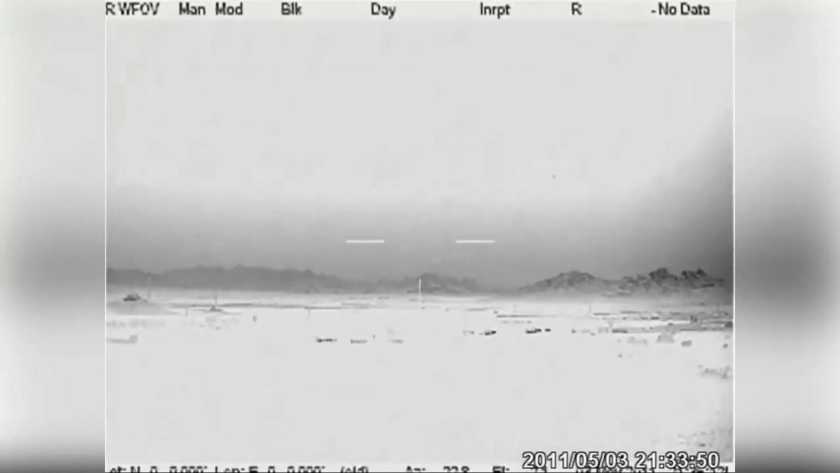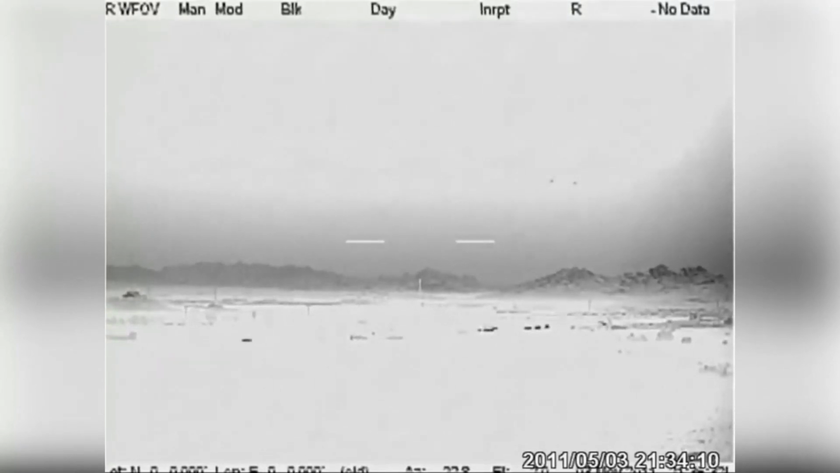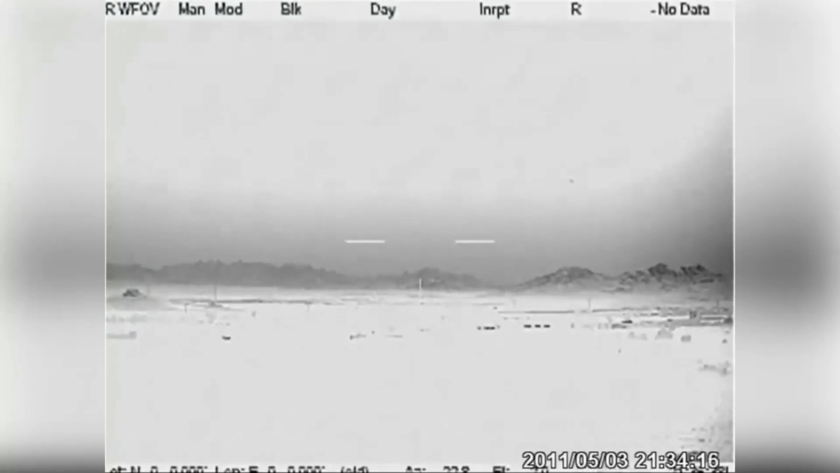So let's get to the theories. Okay, shoot. What are people saying about what these orbs actually are? Well, we've got the whole spectrum of ideas here. On one end, you've got the more down-to-earth explanations, like maybe this is some super advanced human technology. Secret government projects. Exactly, something they're testing out that we don't know about.